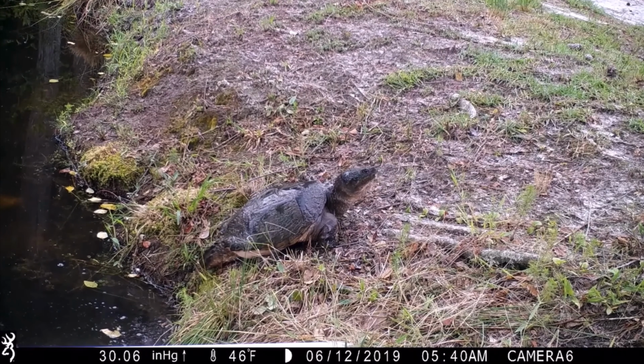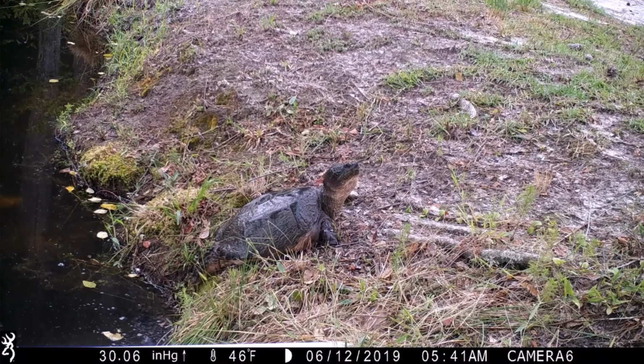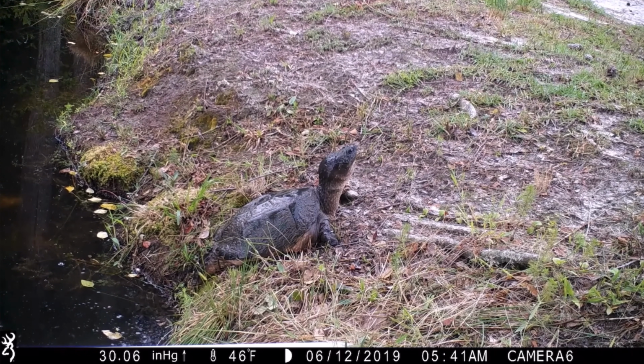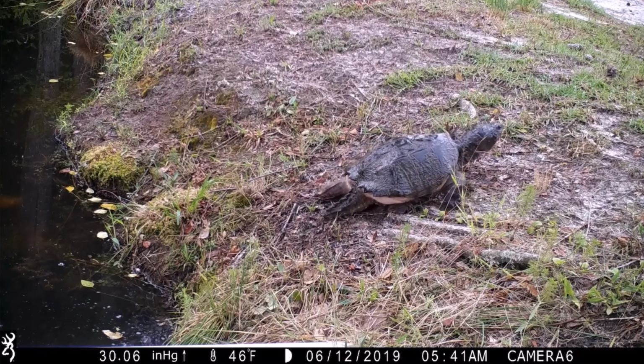Out from the murky waters emerged a pretty good sized snapping turtle. It comes out and just sits there for a second. Then it slowly walks up the bank away from the pond. Definitely an animal that is not caught often on these cameras.